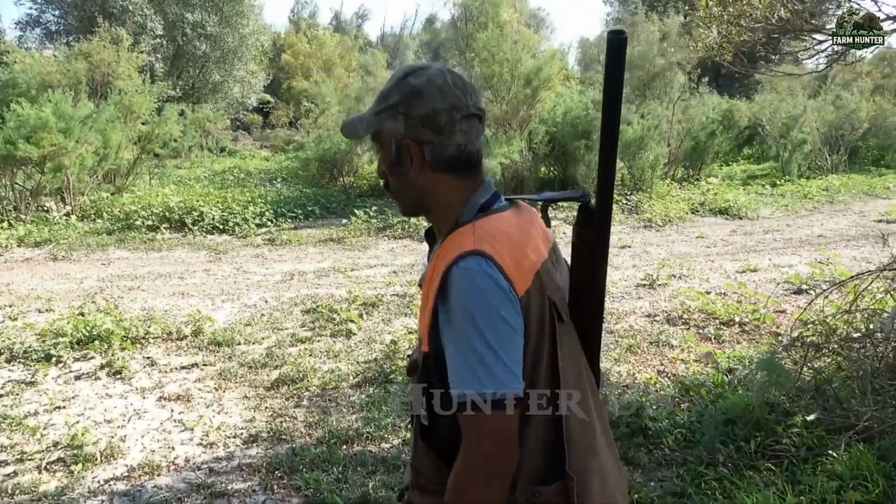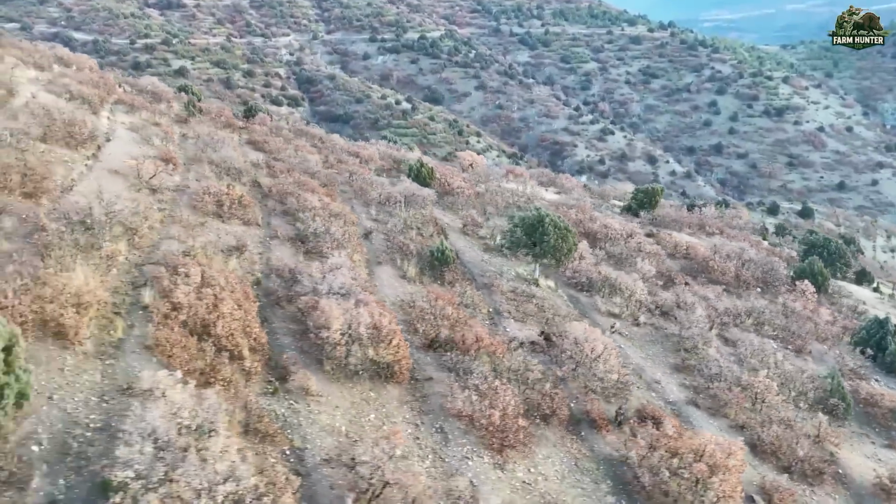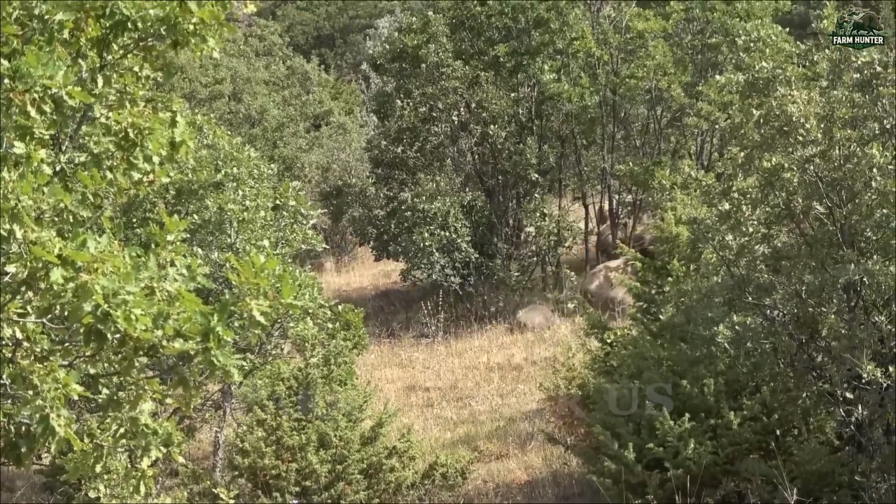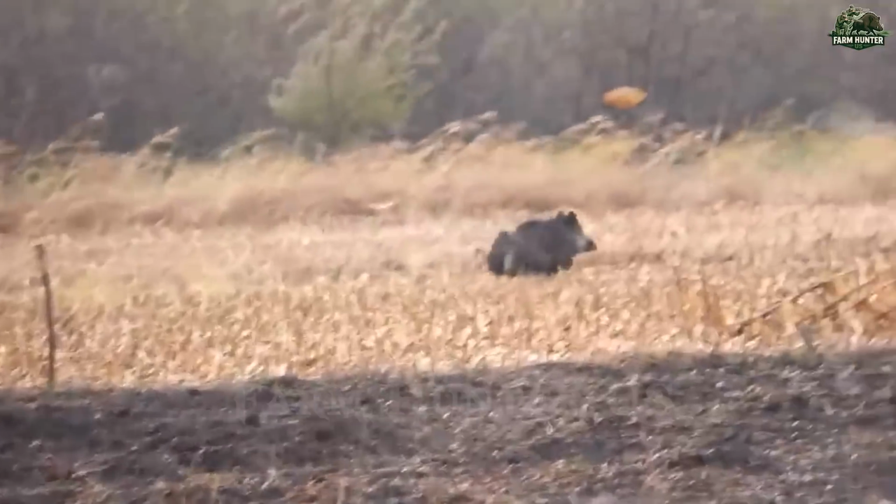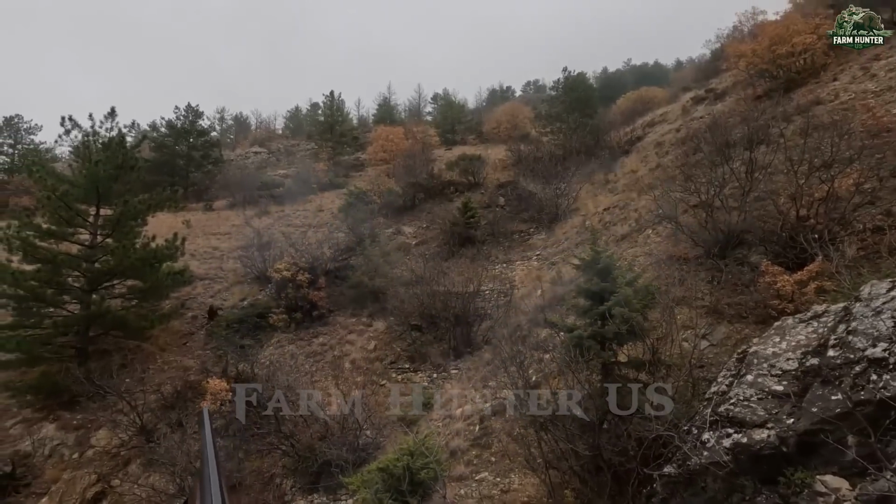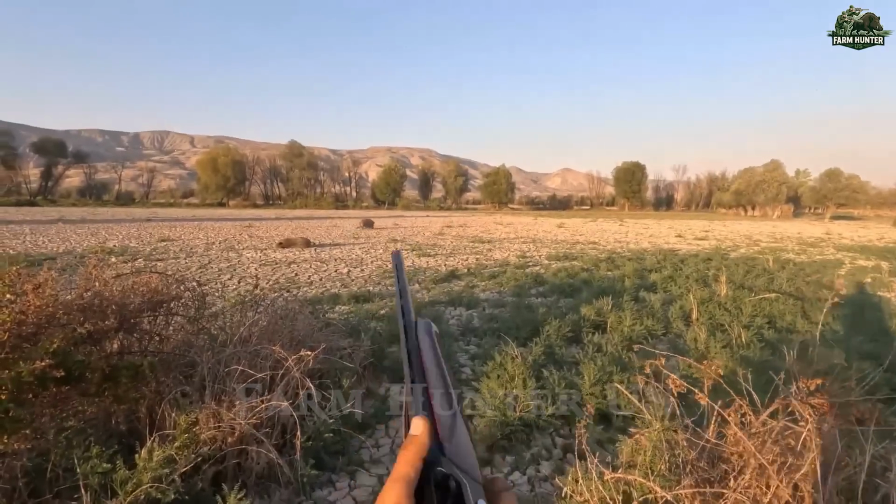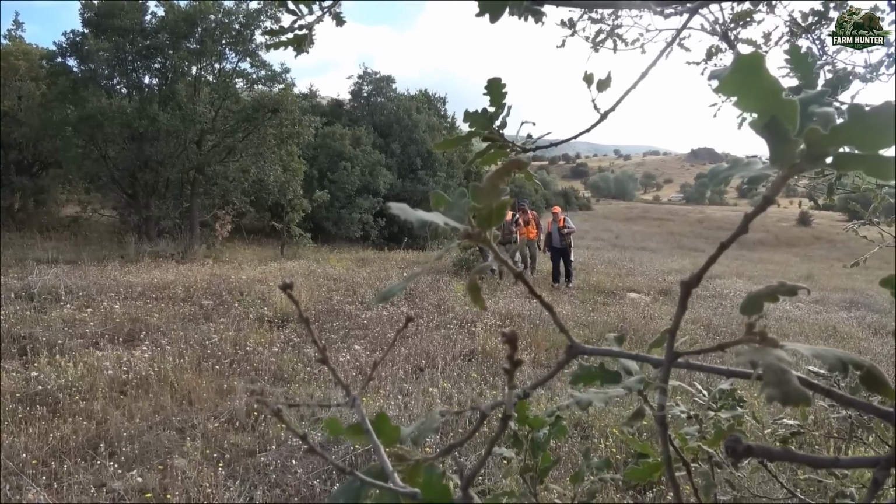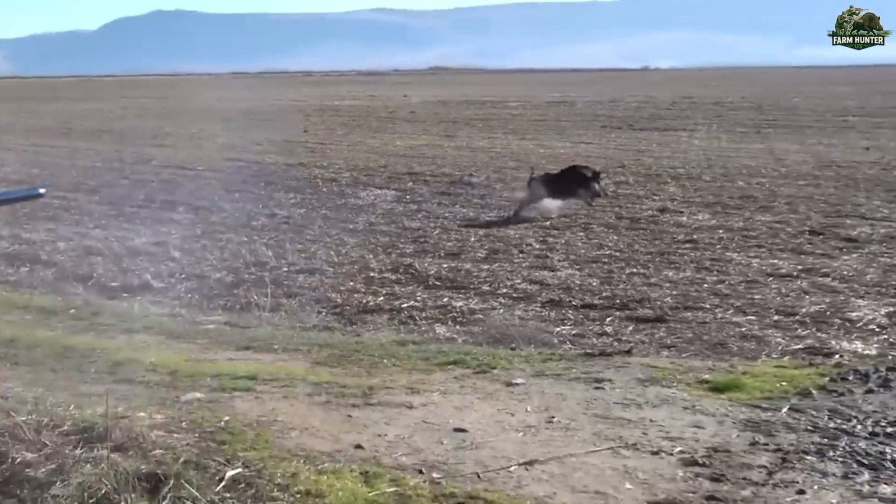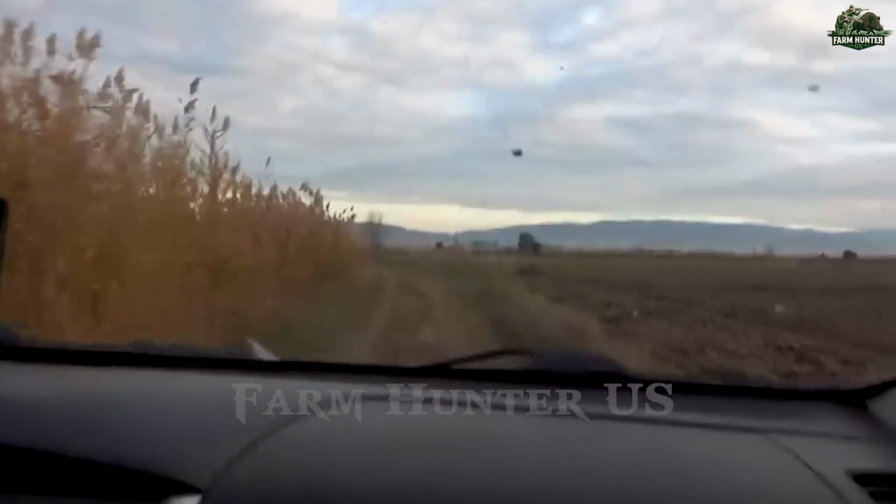As both a farmer and a modern-day hunter, I've learned that the best defense against destruction is action. Wild boars have been a relentless threat to my cornfields, tearing through crops, rooting up the earth, and leaving ruin in their wake. But rather than sit back and complain, I take to the field with purpose. Hunting isn't just sport, it's land management. So we loaded up, headed into the highlands, and prepared ourselves for another critical mission to protect the farm.